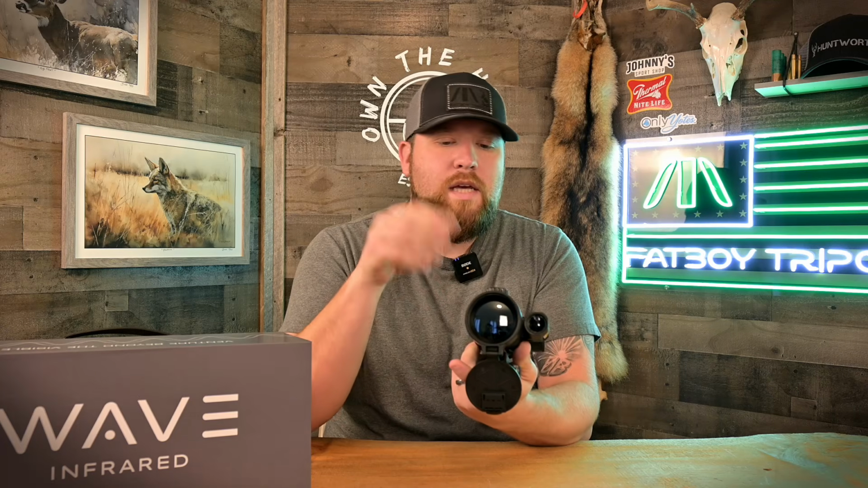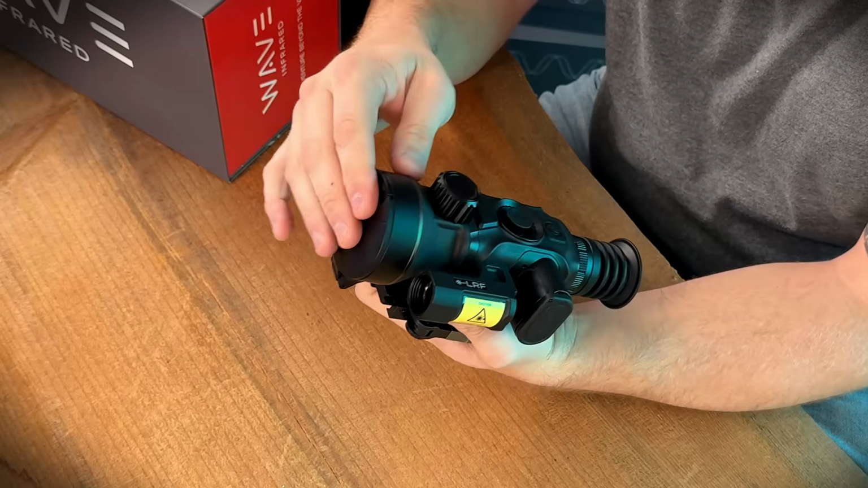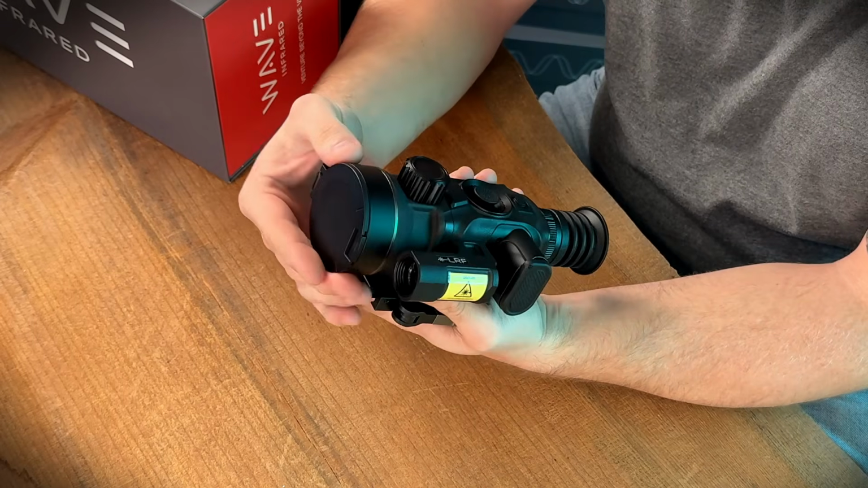So this scope features a 50mm front objective lens, you guys. Beautiful, beautiful germanium lens in this scope. Very, very nice. Comes with a nice lens cap that is movable. You can move it however you like.